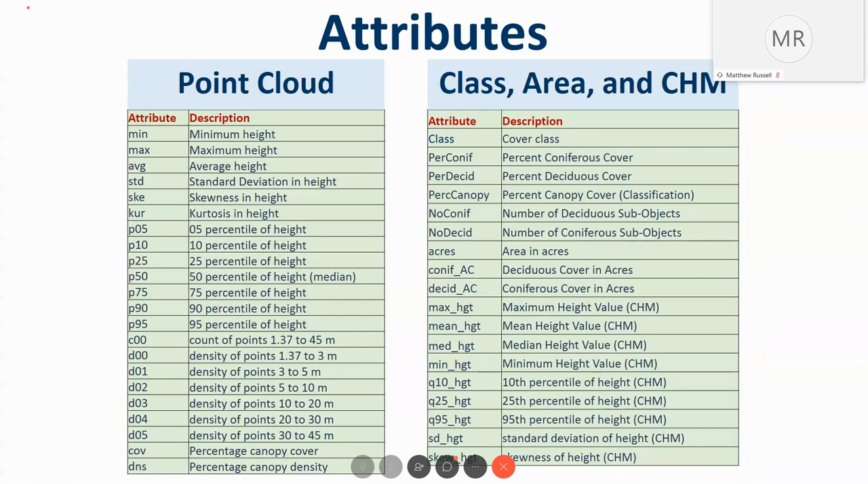So again, these are the attributes that we're pulling out of not only the point cloud, but also the individual objects or trees and the individual stands. There's quite a bit of information that is very useful in understanding what that stand looks like, and how we can use it to calculate volumes.